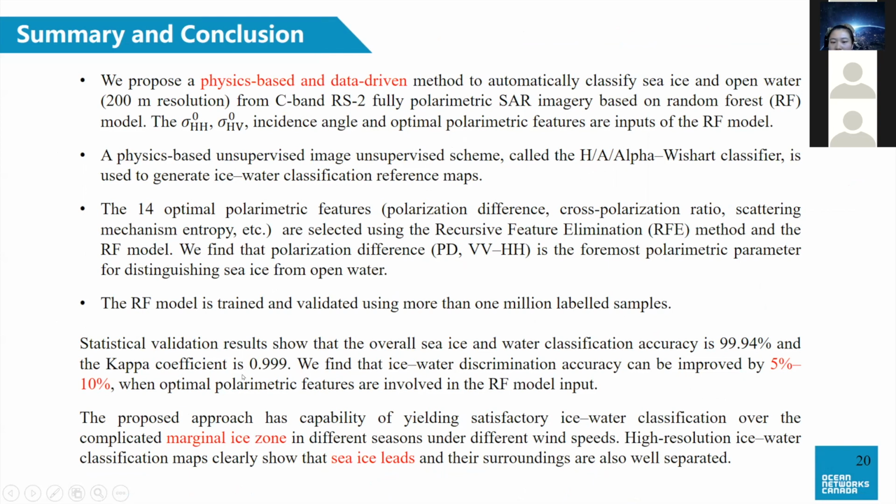And the statistical validation results show that the overall sea ice and water classification accuracy can be improved by 5 to 10% when the optimal polarimetric features are involved in the model input.